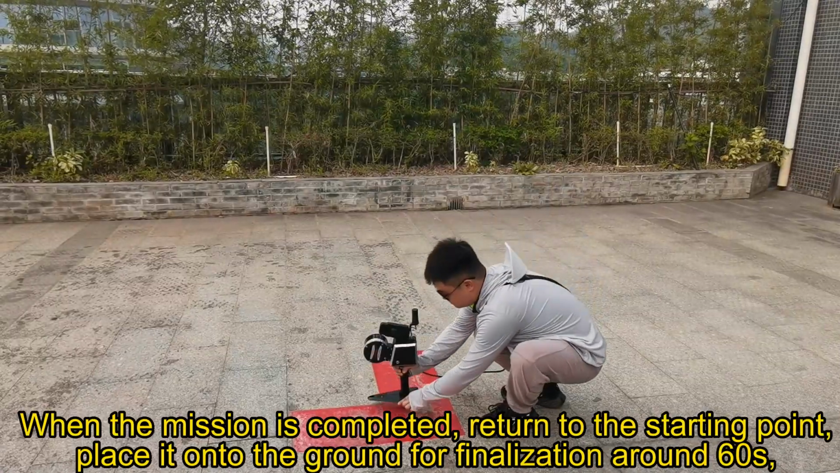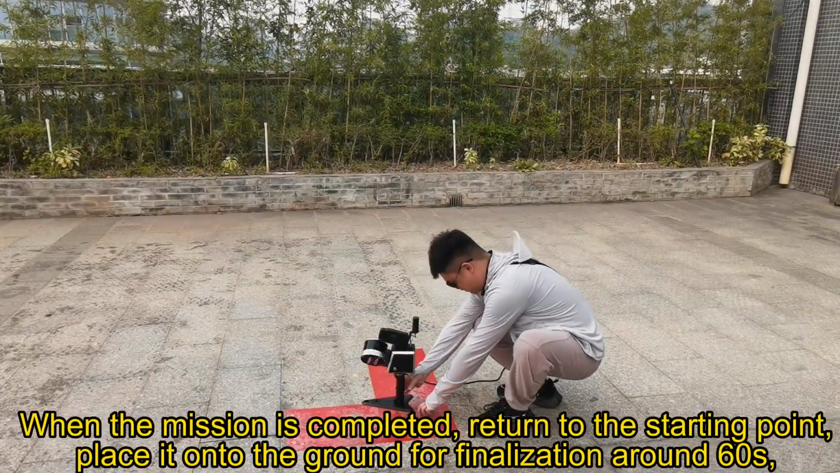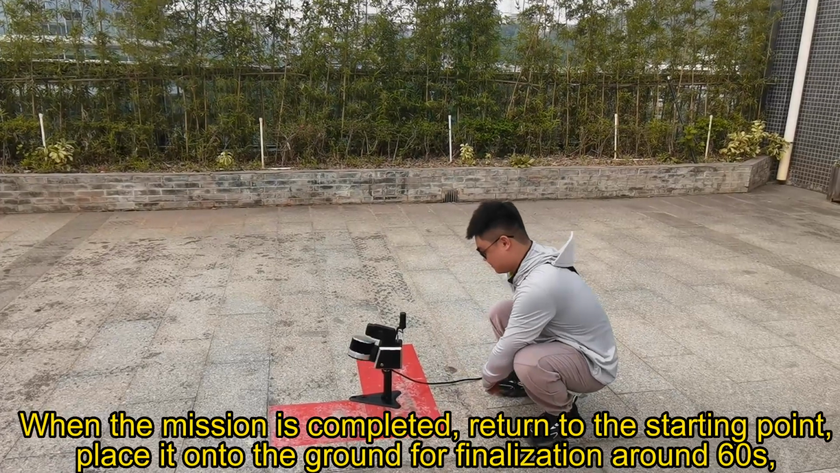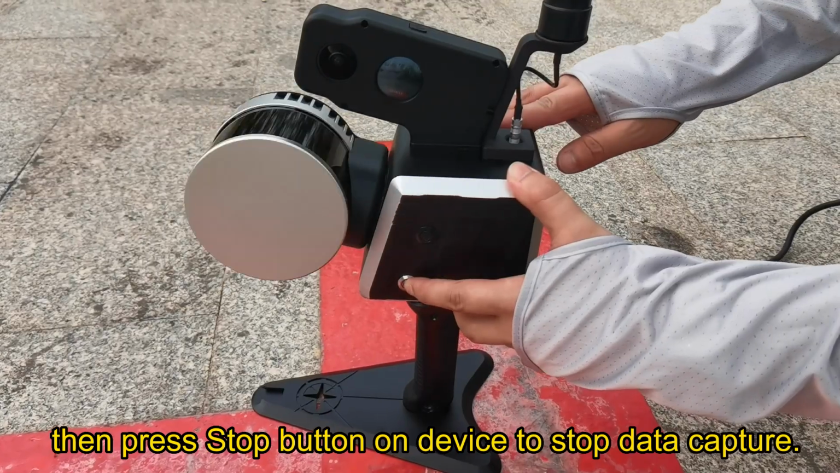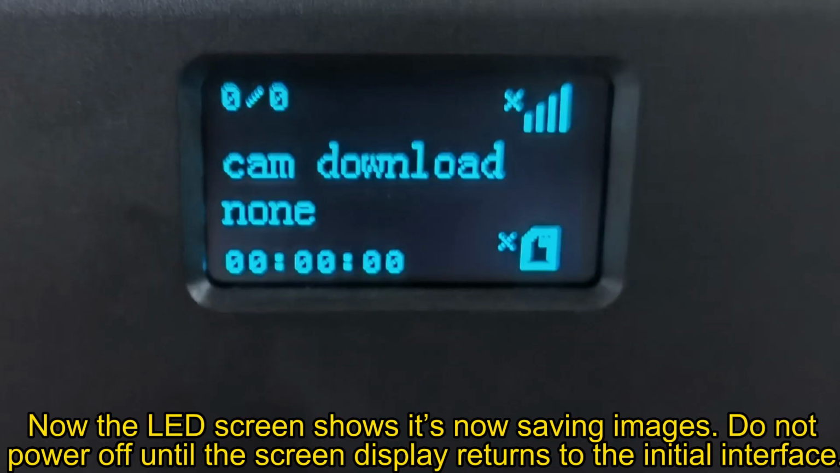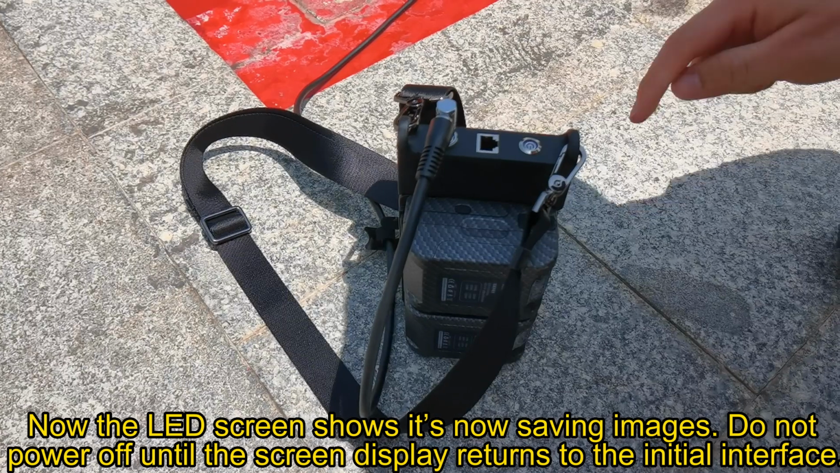When the mission is completed, return to the starting point, place it onto the ground for finalization for around 60 seconds, then press the stop button on the device to stop data capture. Now the LED screen shows it's saving images. Do not power off until the screen display returns to the initial interface.